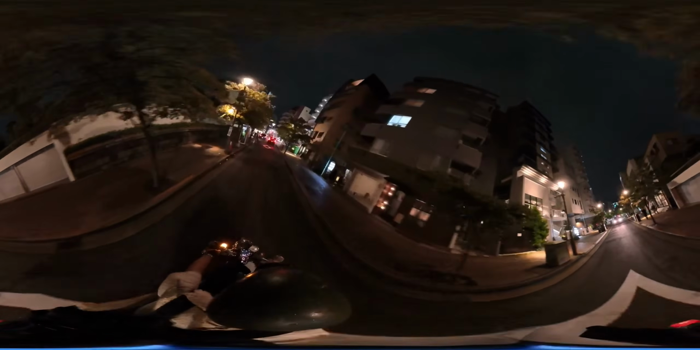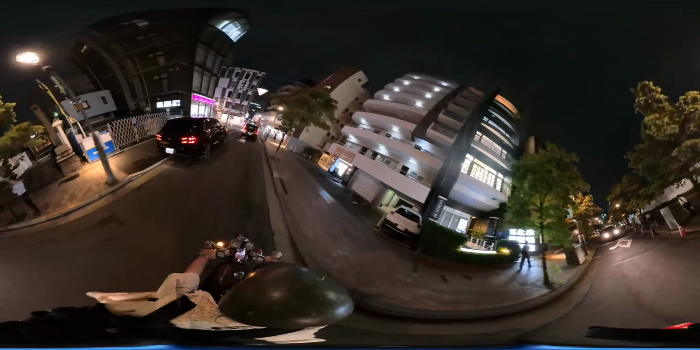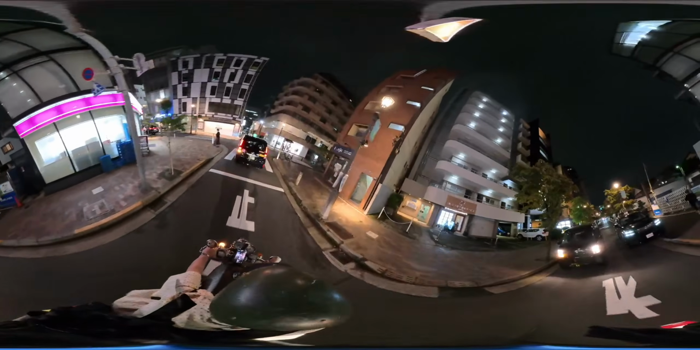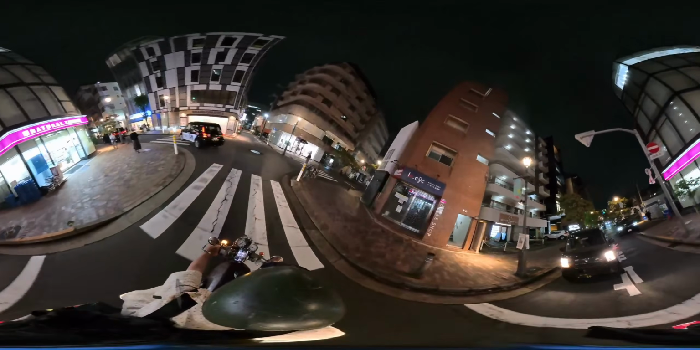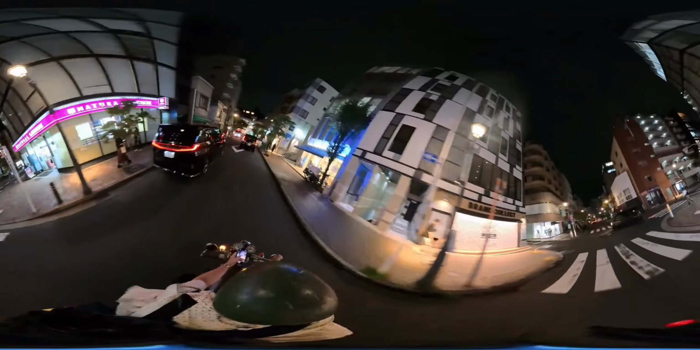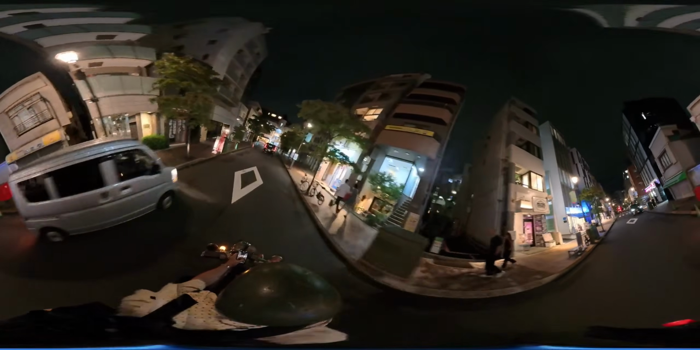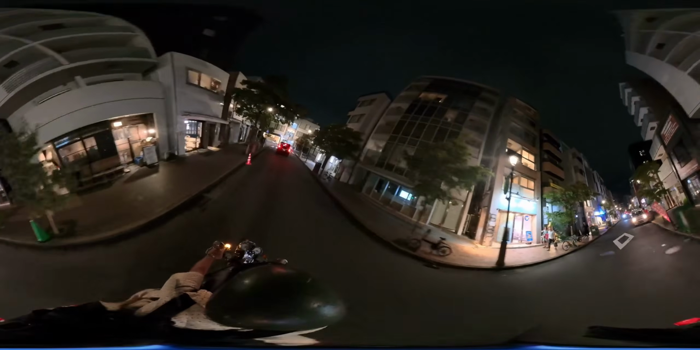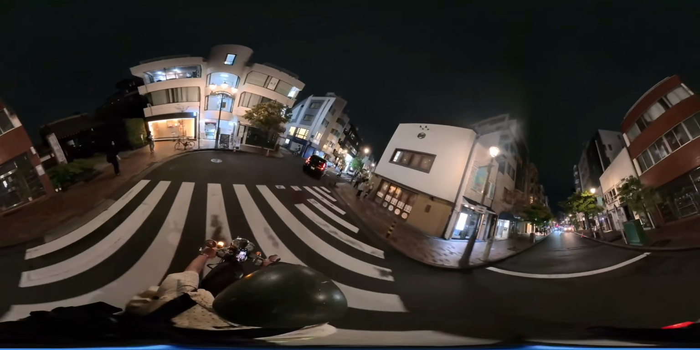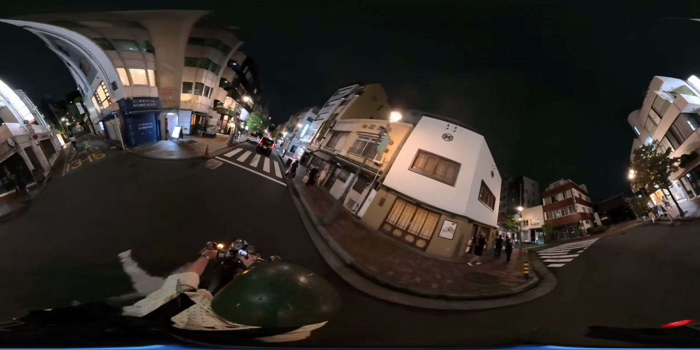I'm rolling through Hiroo right now. Hiroo has two O's at the end. People just say Hiroo, but if you want to pronounce it correctly, it's Hiroo. It's known as a bit of an international part of town. There are some embassies and international schools and lots of international restaurants, and National Azabu, the National Supermarket, is over here.